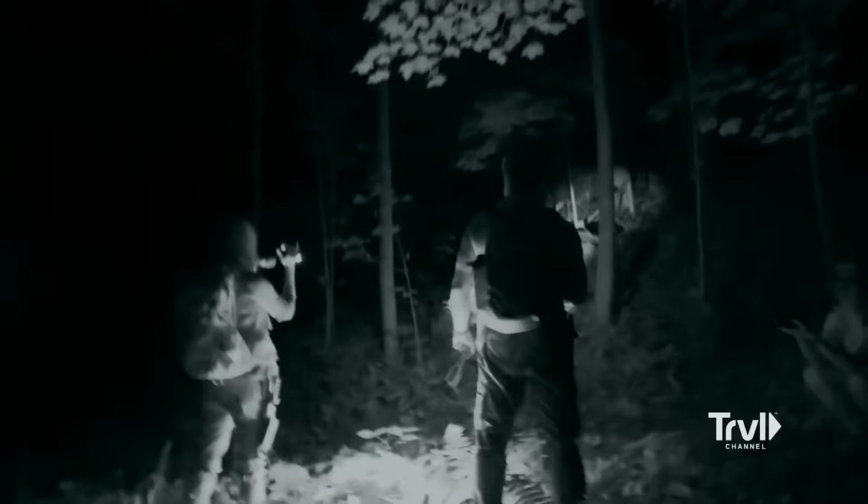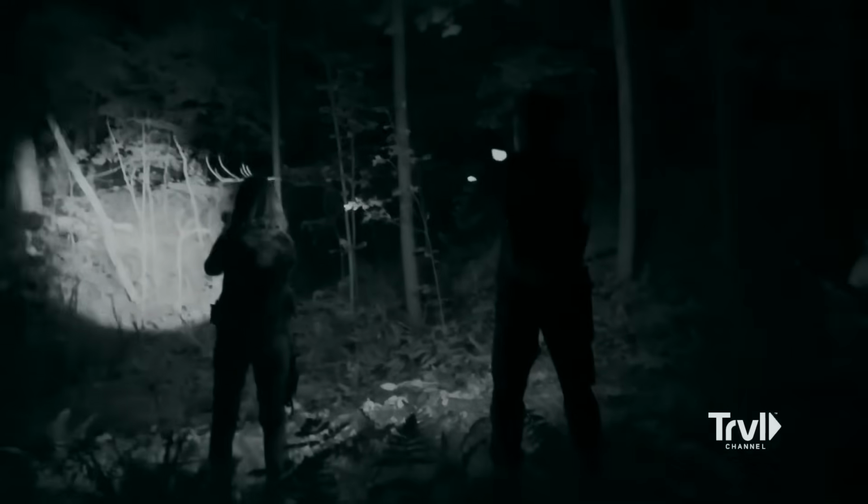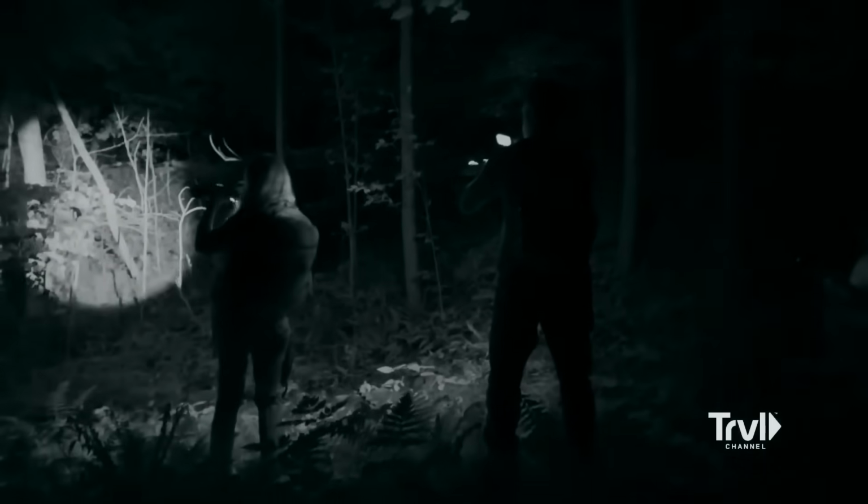The thermal feeds were catching movement suspended above the terrain, and the sensors, scattered across the forest floor in a tight network, weren't reacting at all. If they were dealing with something capable of navigating the canopy, they weren't tracking a beast. They were tracking strategy.